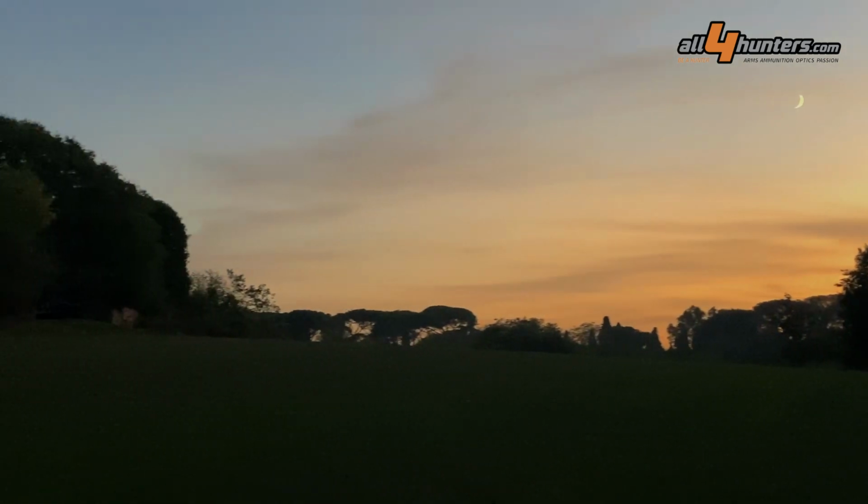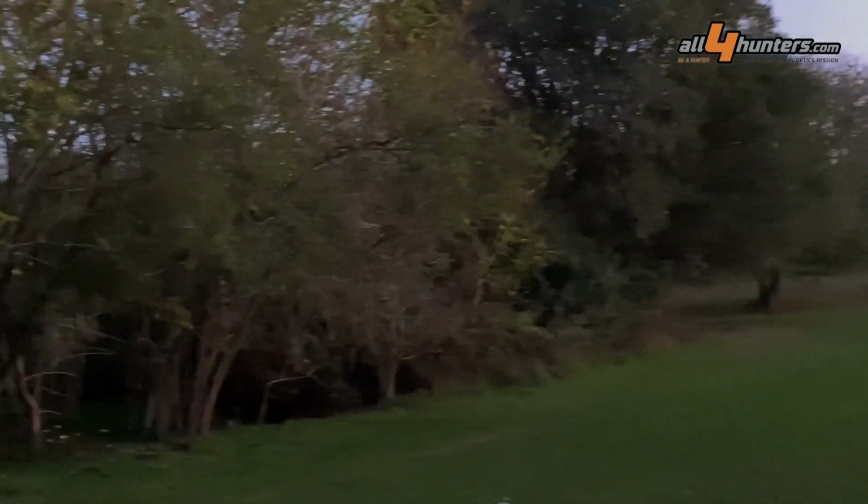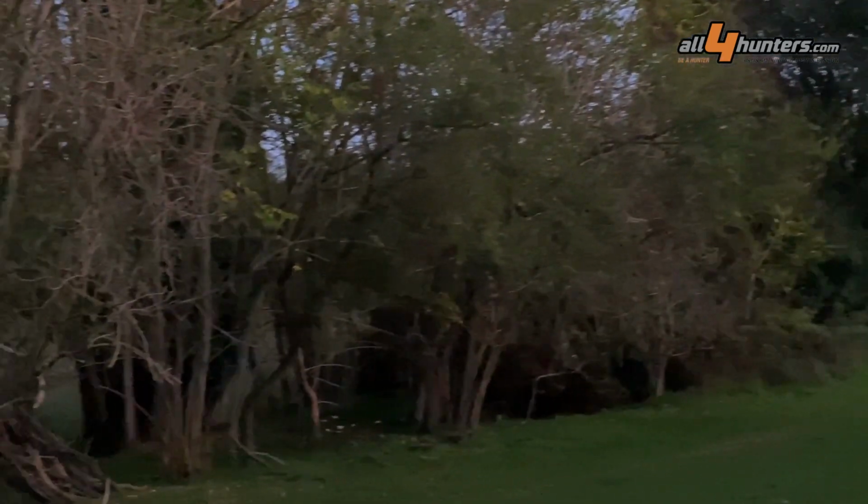We tested the Nitehog Gecko 35 Pro LRF in a lot of situations: nighttime, daytime, with cold, hot situations, and with fog and rain.